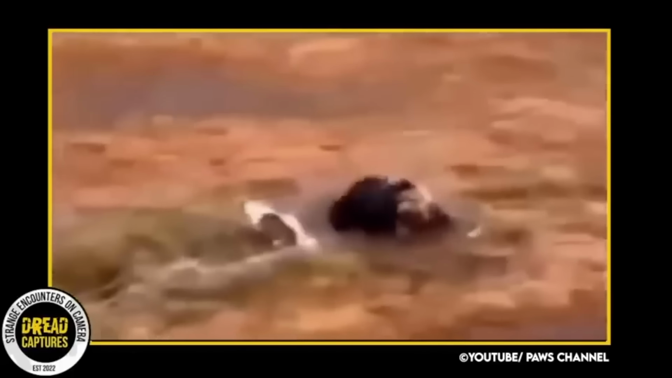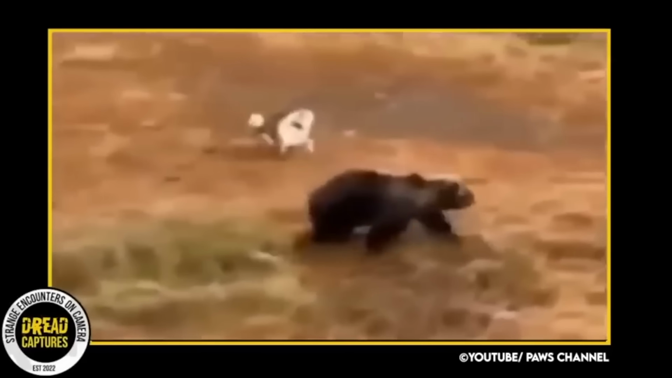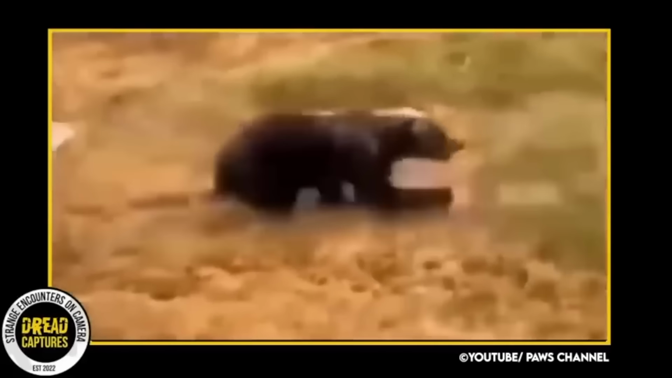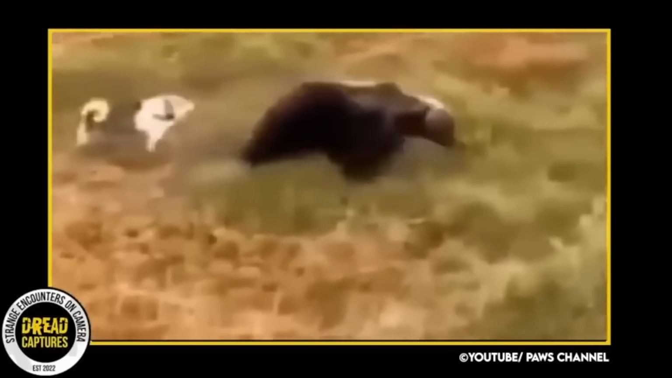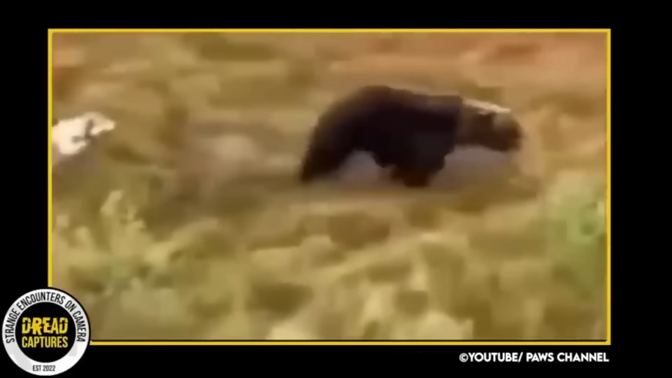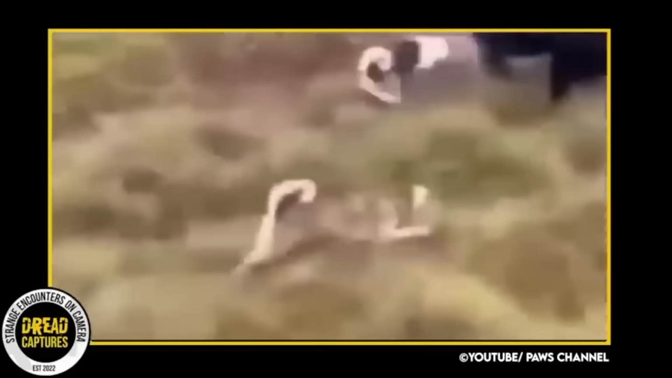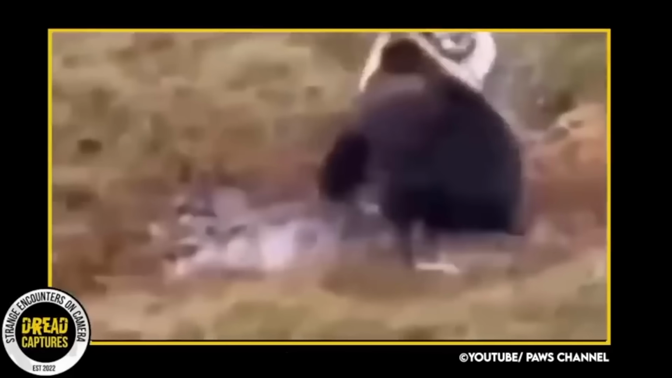The Alabai, also known as the Central Asian Shepherd Dog, is one of the oldest dog breeds. Its origins trace back to regions in Central Asia, specifically areas around Turkmenistan and Kazakhstan. It is said that this breed has existed for over 4,000 years. They are primarily used as livestock guardians, using their considerable size, strength, and courageous disposition to protect sheep from predators such as wolves and bears.